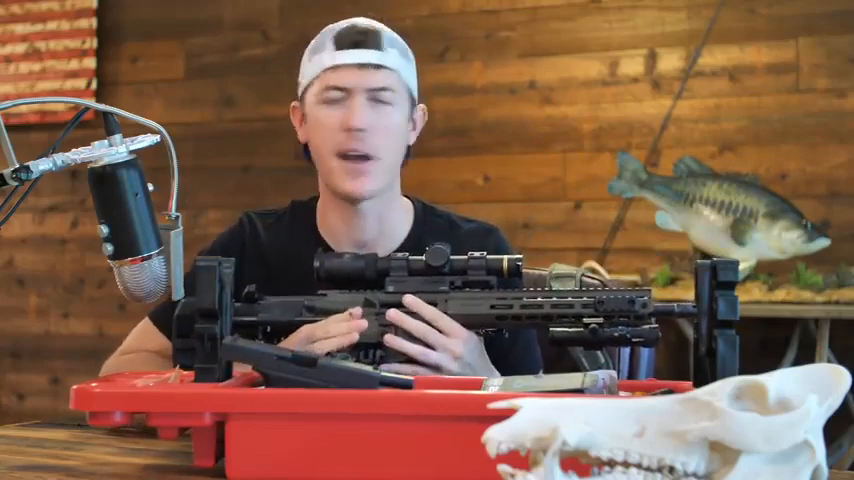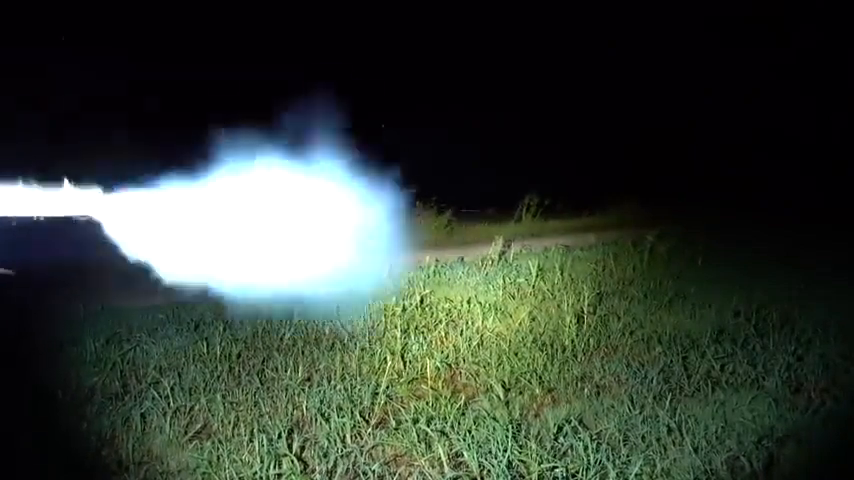Now, obviously it works out great because you have buddies with thermals and you can sneak up on the hogs. They have terrible eyesight. They have great smell. You got to play the wind out, but you can get to 50 yards, even closer with a rifle, and then it just makes your odds tremendous. Plus, if you got a weapons mount flashlight, you're gonna throw that on 50 yards pretty easily.